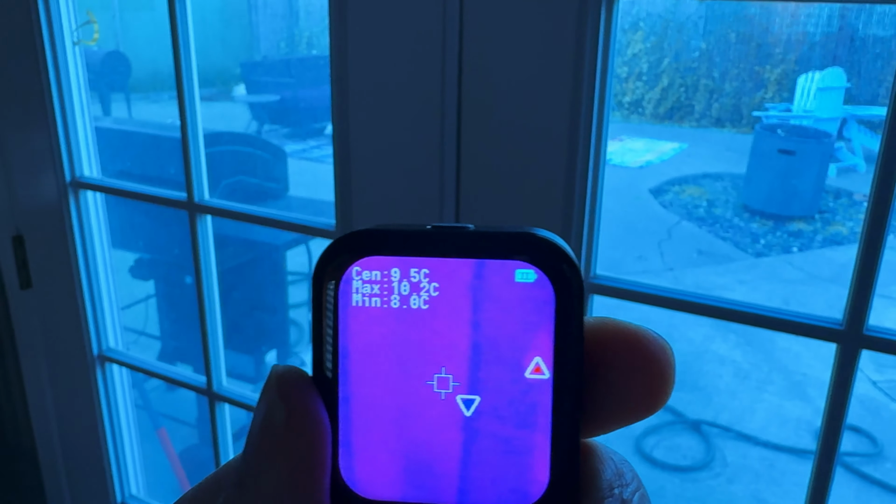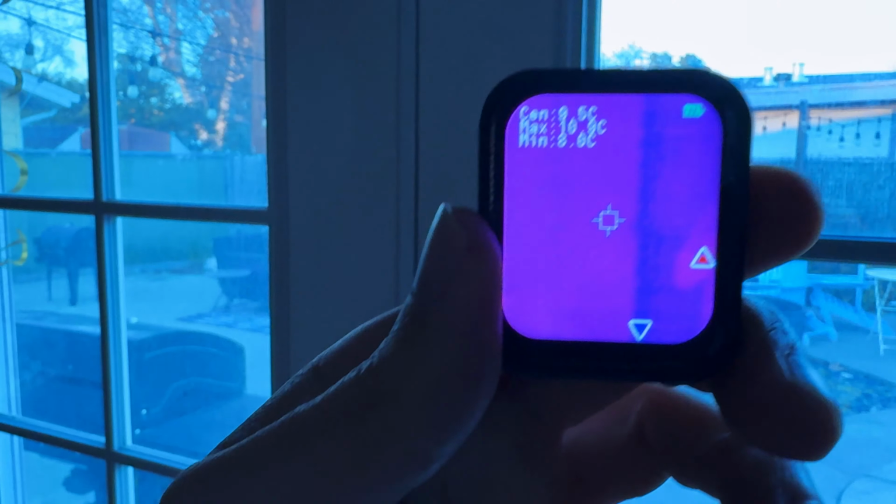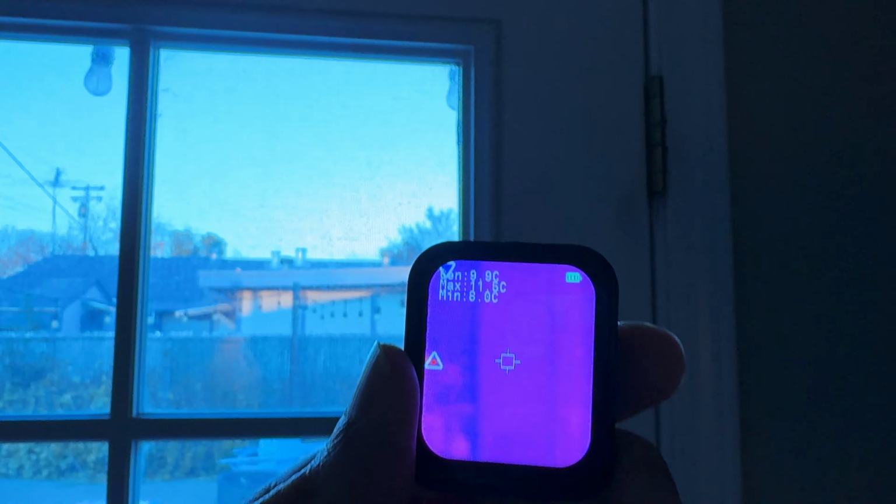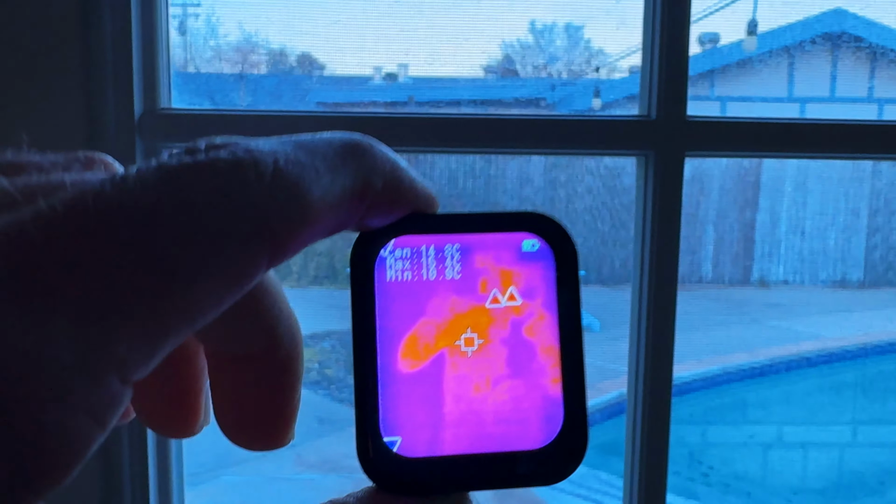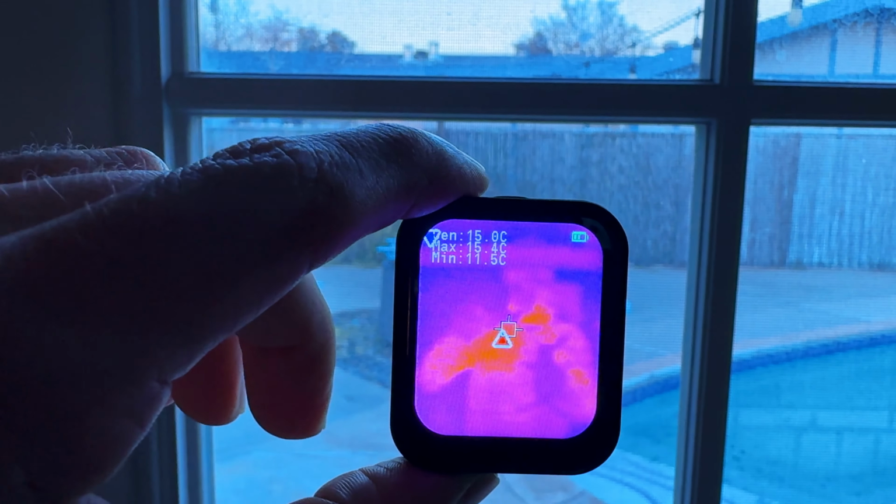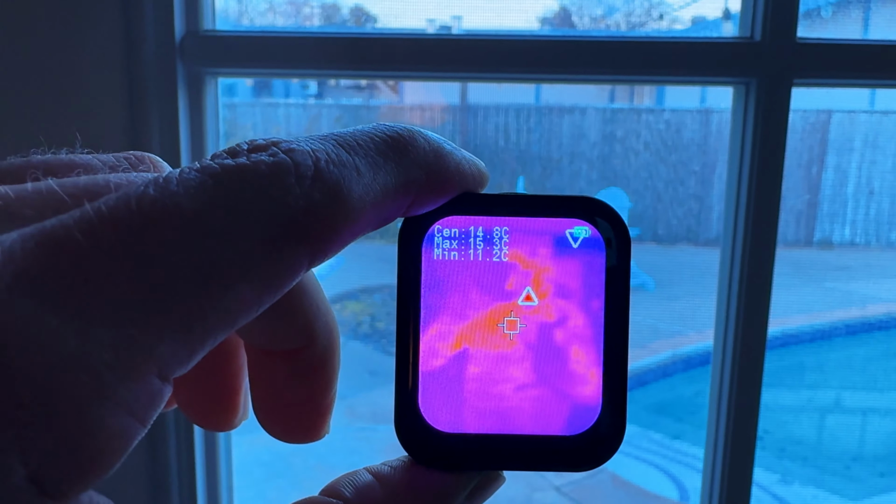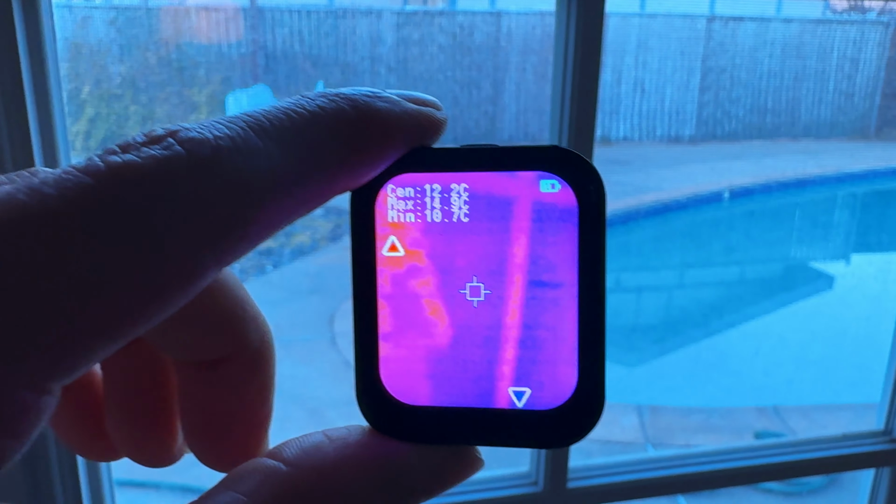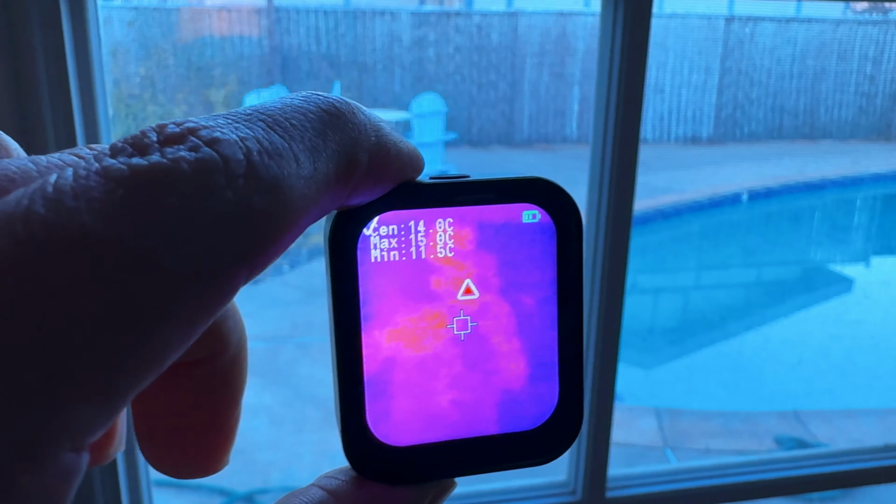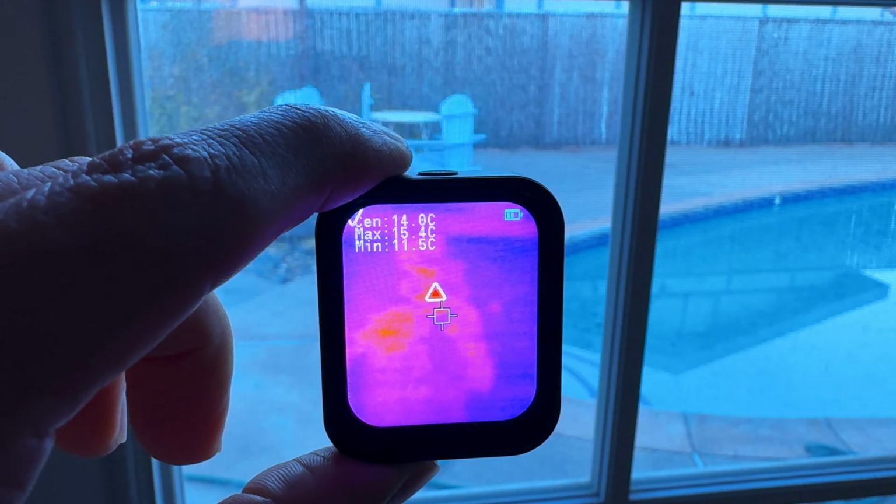Then you can inspect the door, again looking for any heat escaping. And then we're looking at the window here. We can pull this up, and then we can see me, and then we can see it start lighting up. So this works really well. Again, just remember to make slow movements, because it will lag a little bit because of the refresh rate.